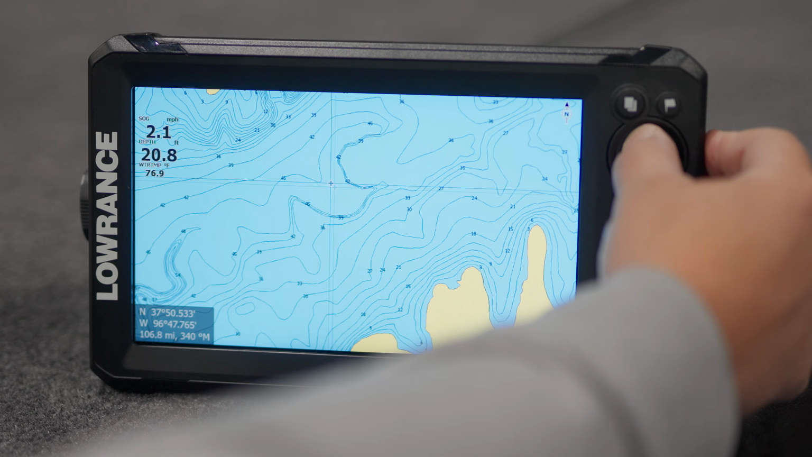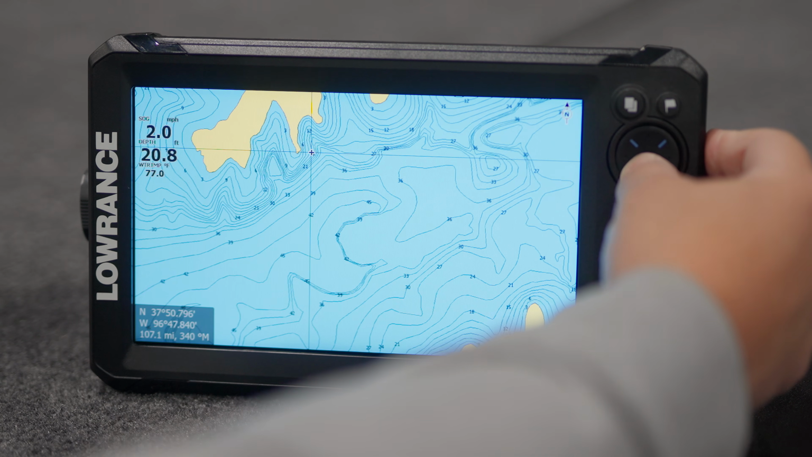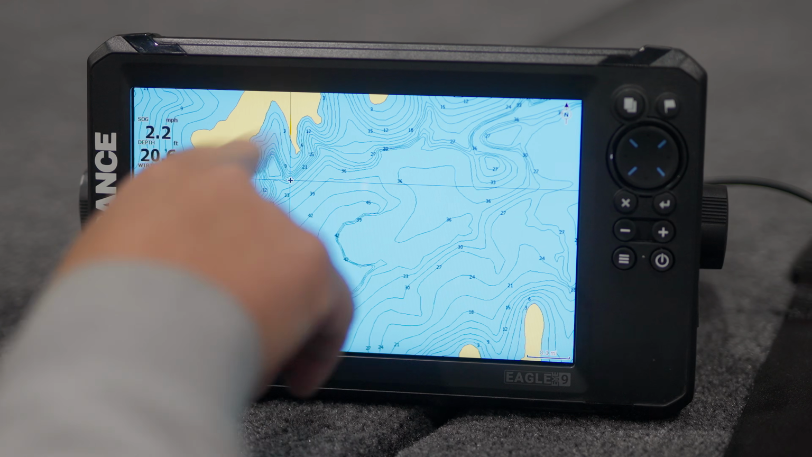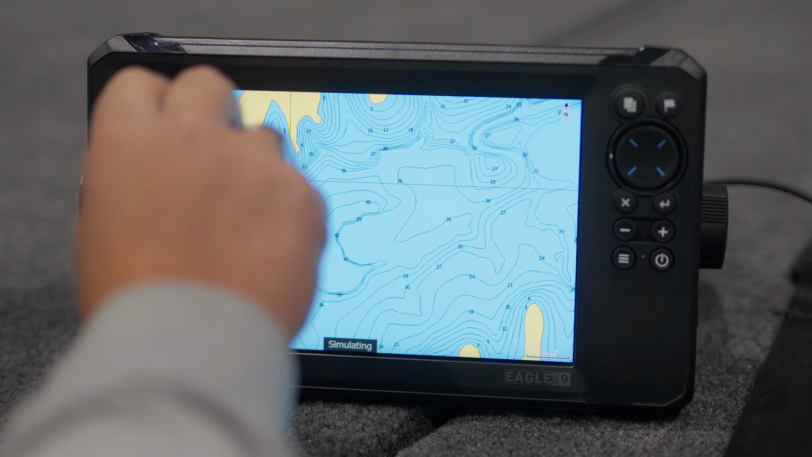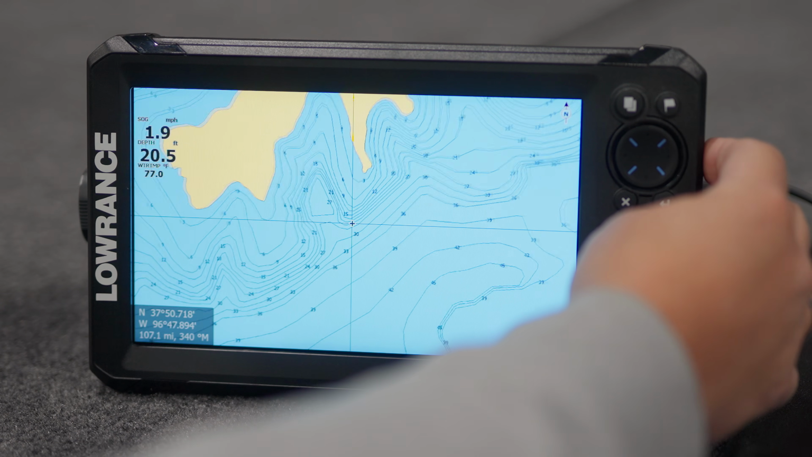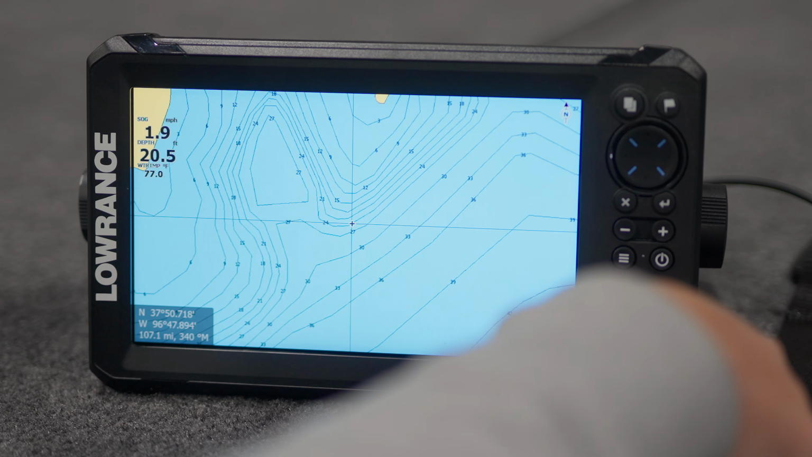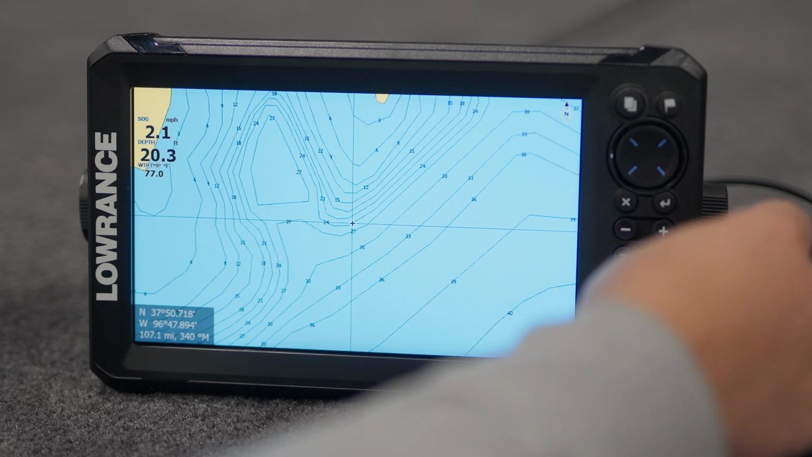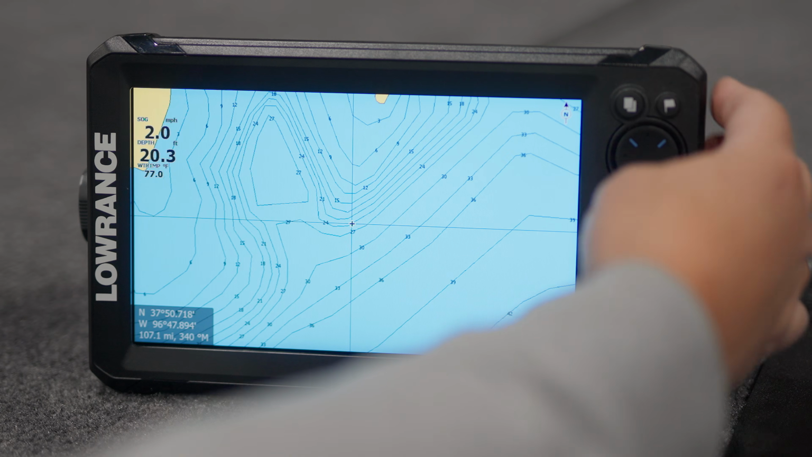Maybe a downside to this, obviously, between your Lives and Pros is the touchscreen, where we could just touch our finger and zoom in. This we're all going to have to do with our keypad, so not a big deal. But that's a cool little spot here. Let's see the contour lines here. So, yep. Let's get into our menus.